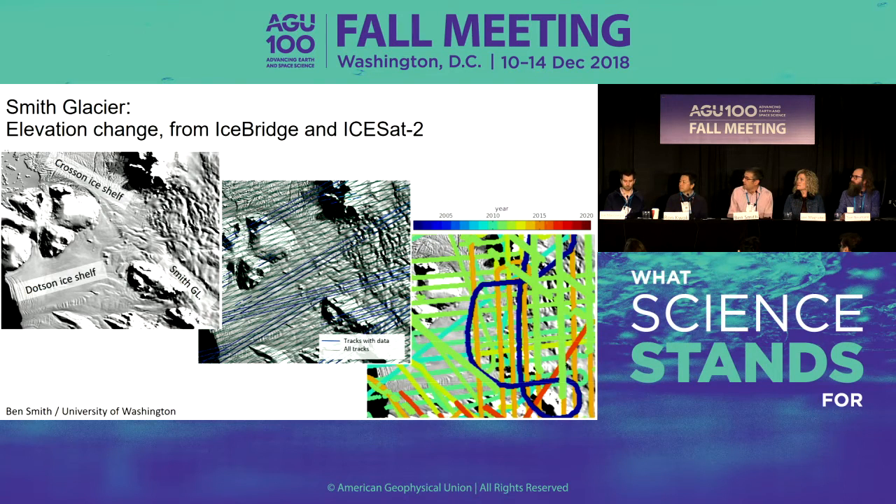Now, one of the things that ICESat-2 was really designed to do was to measure surface height changes. So it's supposed to tell us how Antarctica and Greenland are changing as the glaciers, in most cases, are thinning. And so I went to a place where we've been making measurements for a long time, both with ICESat-1 and with other laser altimeters. This is a place called the Dotson-Crosson ice shelves, and Smith Glacier is flowing into those from sort of the lower left, no relation.